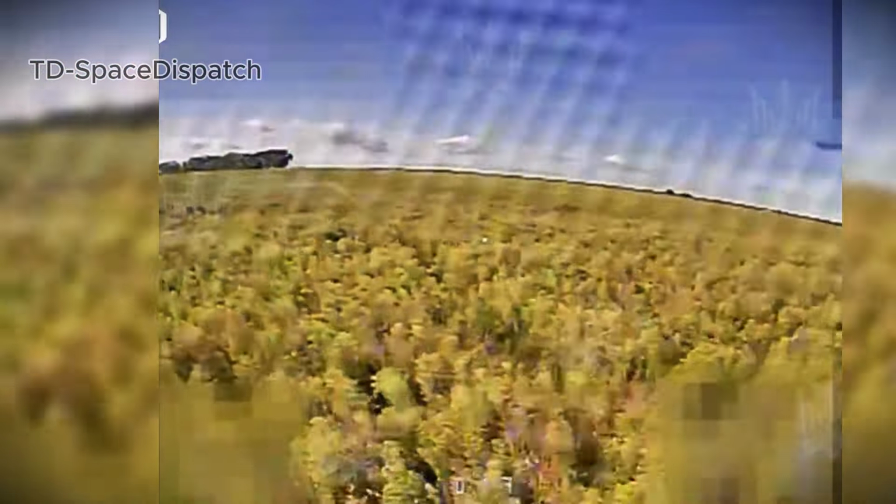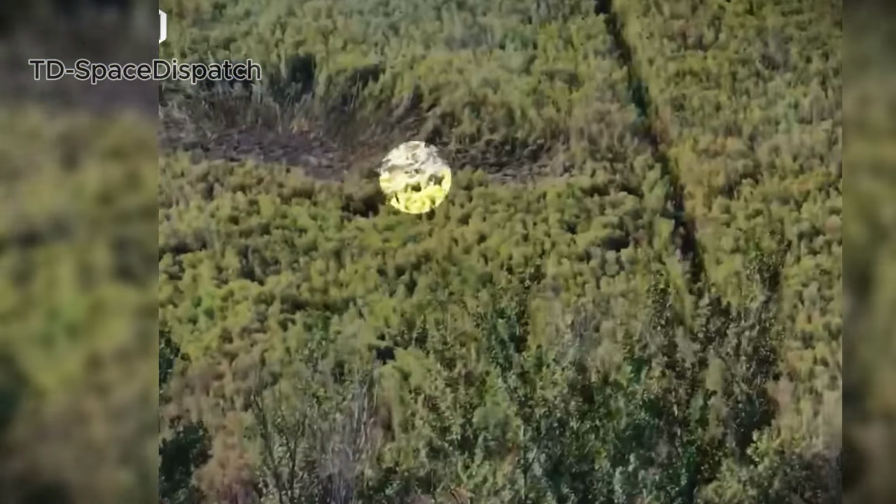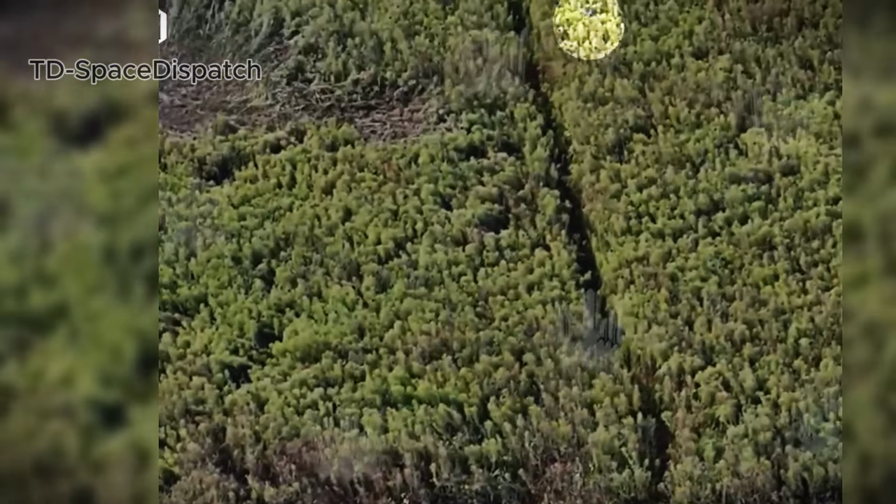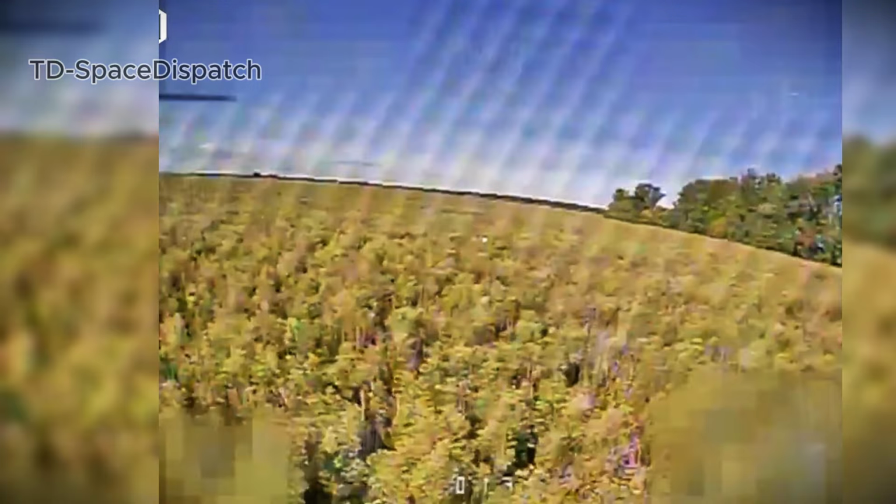Over the open fields near Sloviansk, a Ukrainian FPV drone hovered low, scanning the tall grass below. For a moment, the landscape seemed still. Then movement: a hidden Russian soldier lying silent among the weeds. The drone adjusted and dove without hesitation.